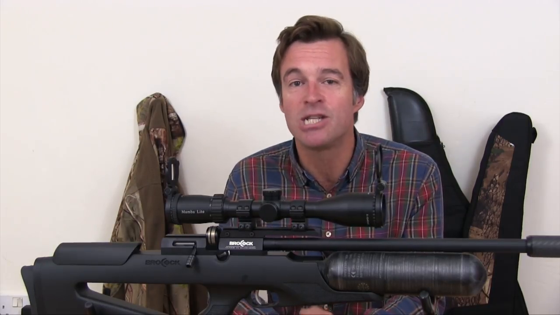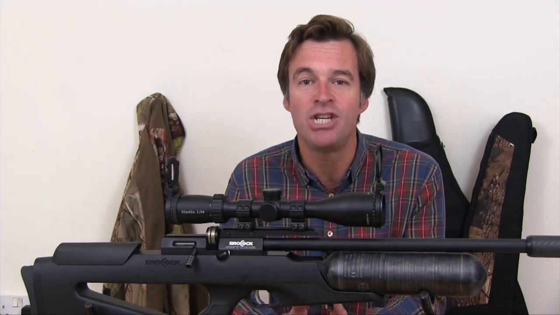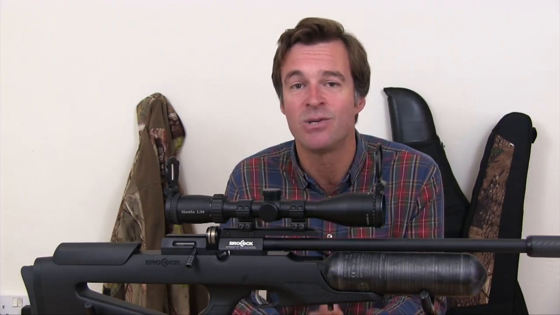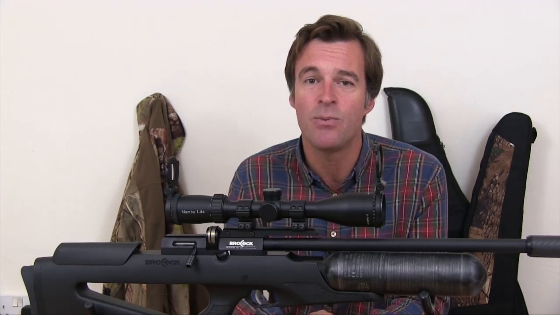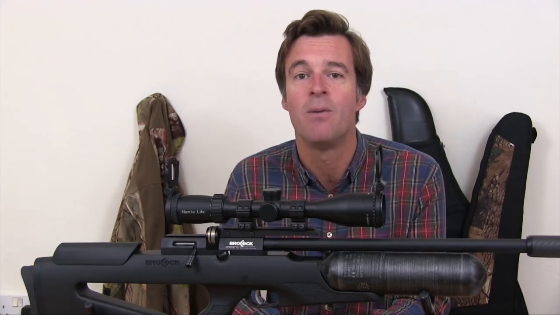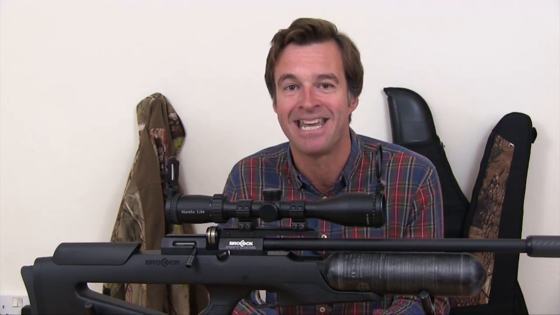So that's the new MTC Mamba Lite in 3-12x42 guys. It's a great all-rounder that really should cut it in the hunting field and on the HFT range. It really is a very impressive optic, especially when you consider that it costs less than £220. It even comes with a 1-year warranty that you can boost to 5 years by registering with MTC.